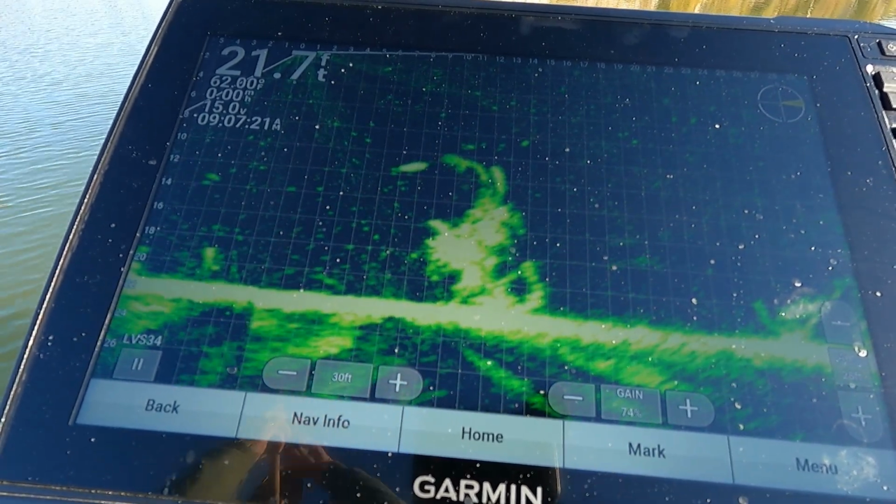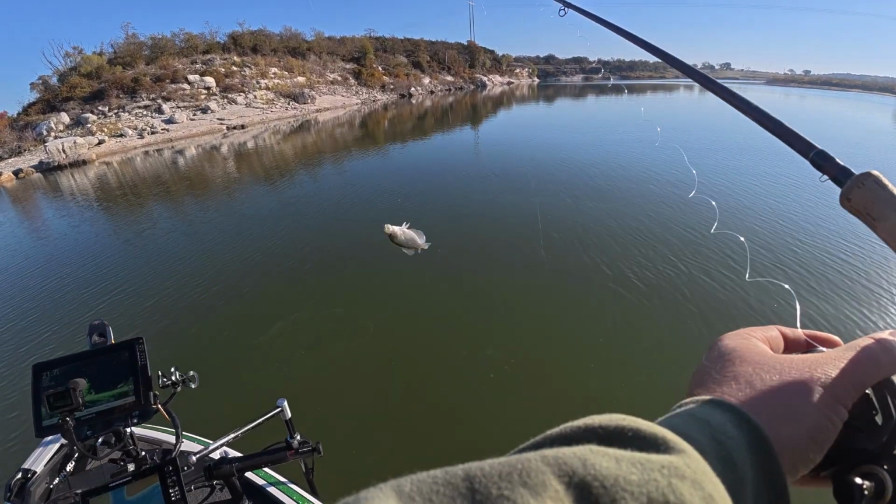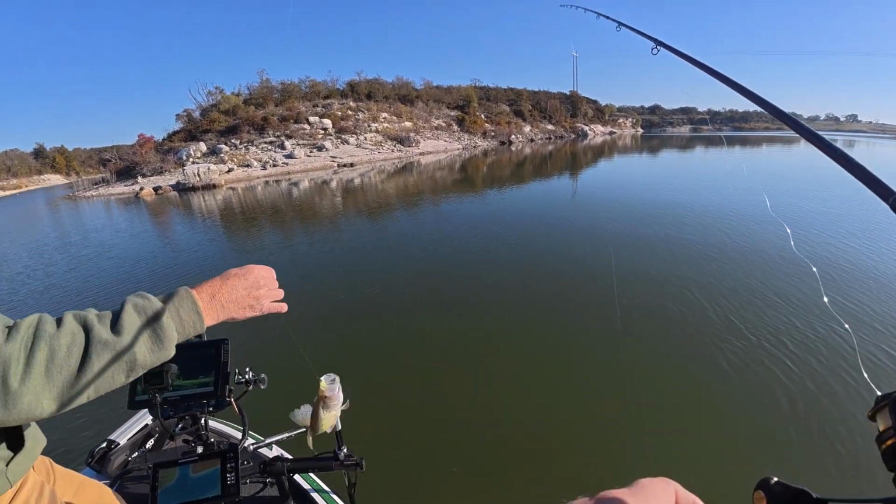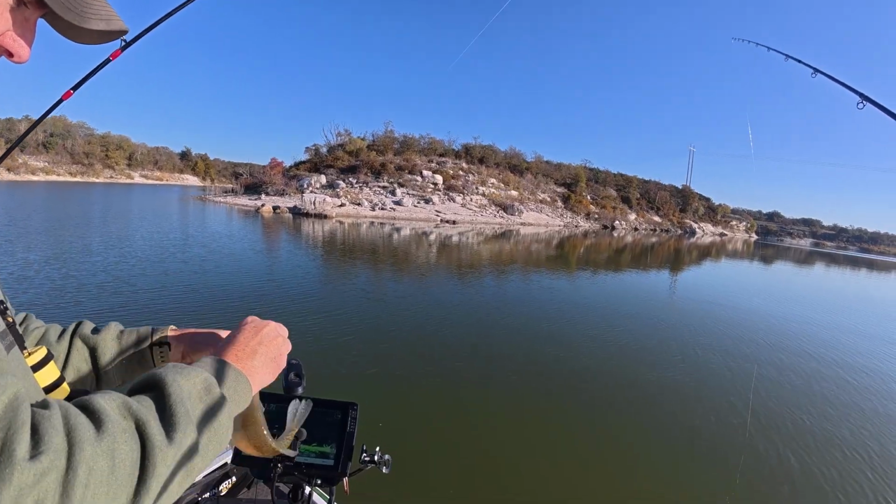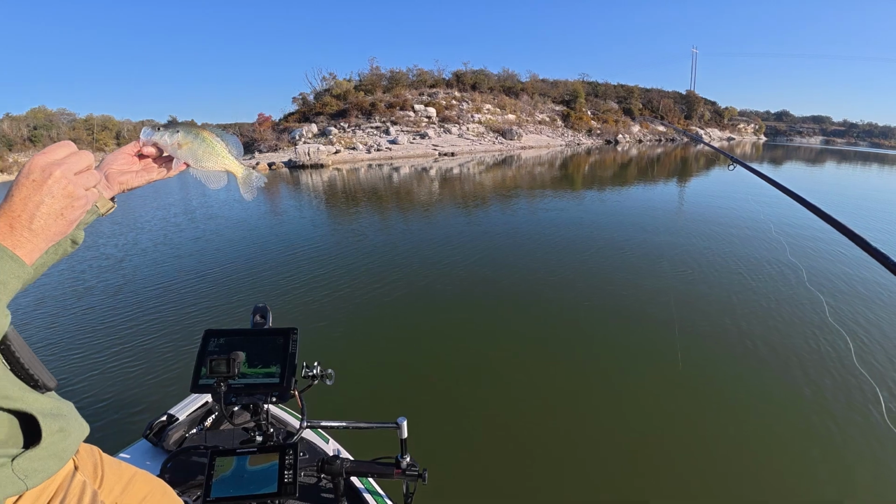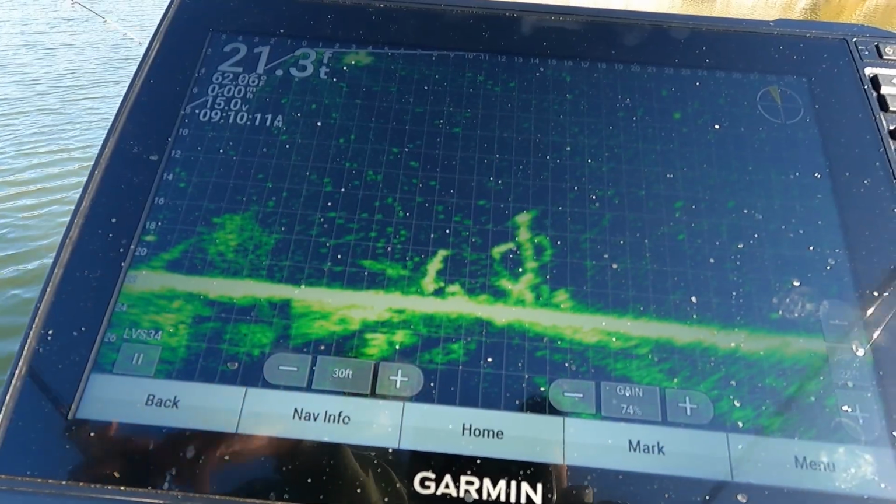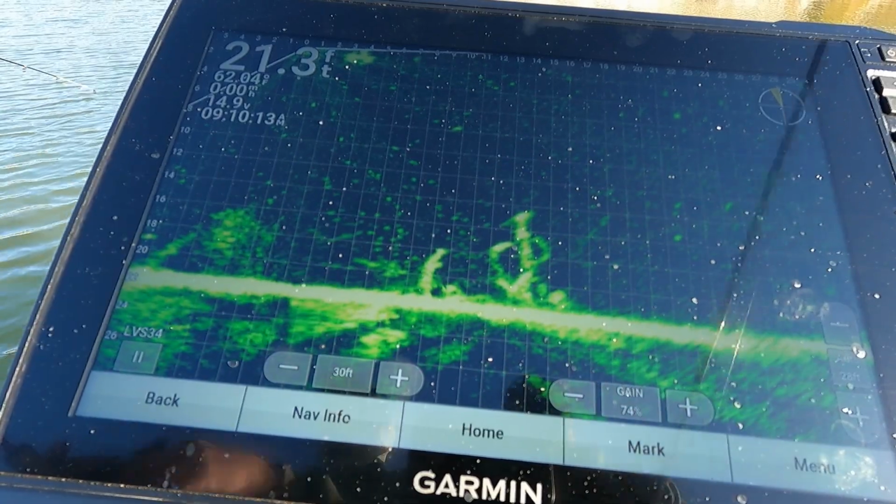All right, there you go. Oh yeah, I watched your rod tip on that one, sir. There you go. Get your butt in the boat. There you go, sir. And what he's done, guys, is look, he's pushed that one fish off. So I'm gonna hang this right. Oh, see how he turned for me? Oh yeah, look at that thing. There's a fish right there, guys, sitting right at 11 foot.